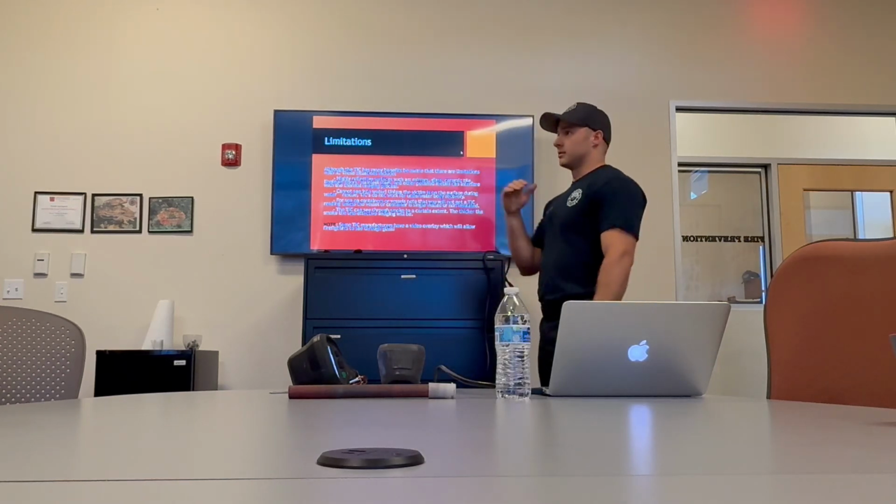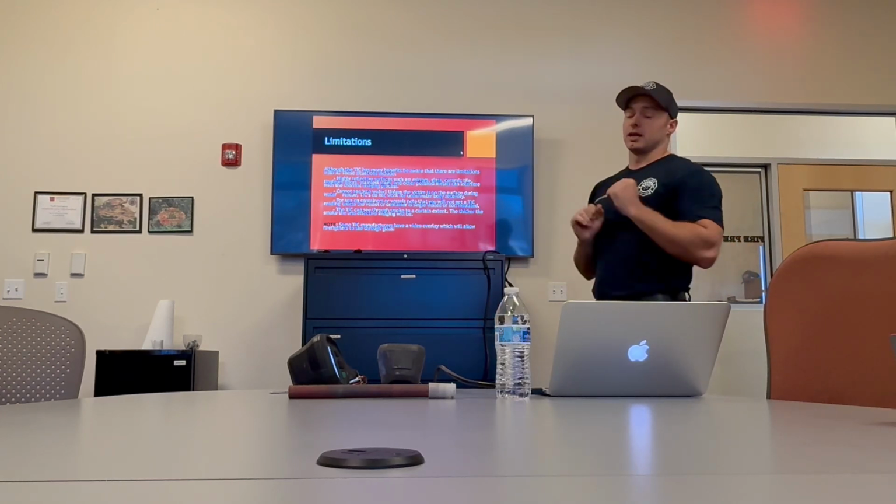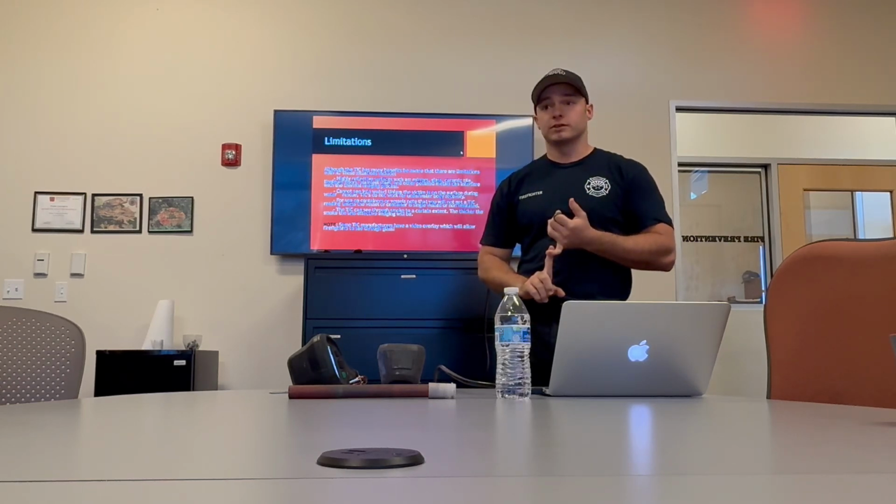Limitations of the ticks. The limitations are with these and also a lot of other thermal imaging cameras. We're going to go through this when we get hands-on, and you'll be able to see some of the limitations. It hates glass. It hates highly reflective surfaces.